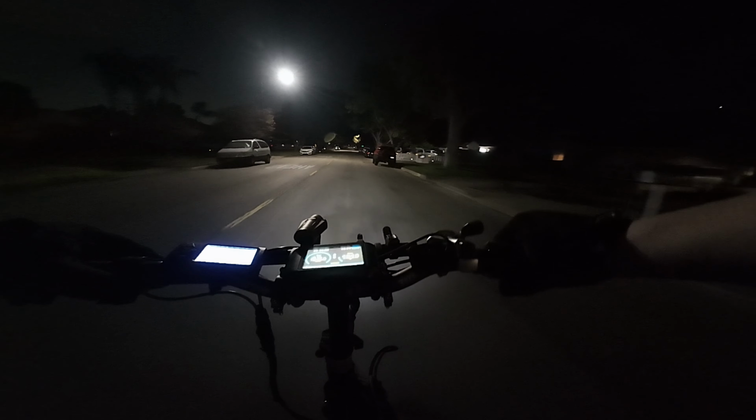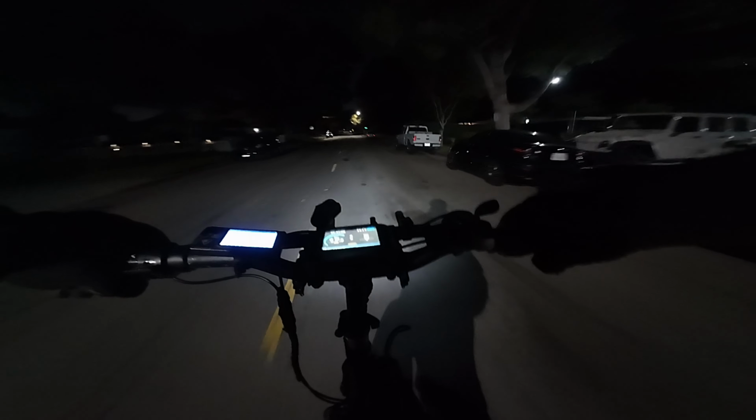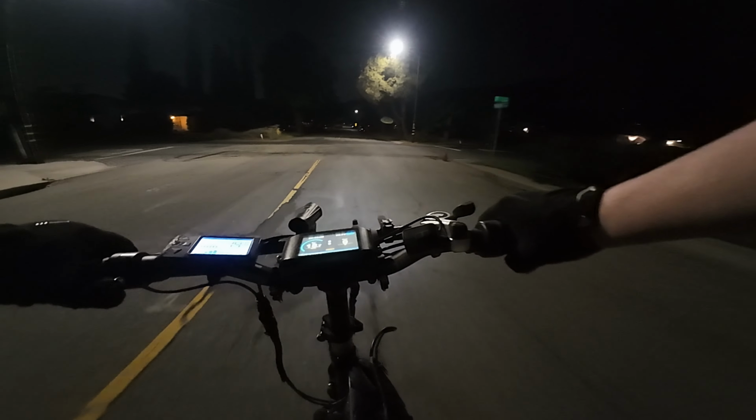Probably keep it between 20 and below for my ride speed. I haven't been out here in a while, so I don't know what the road conditions are like. I don't know if anything's been torn up or if there's been road work or something. I don't know what's going on.